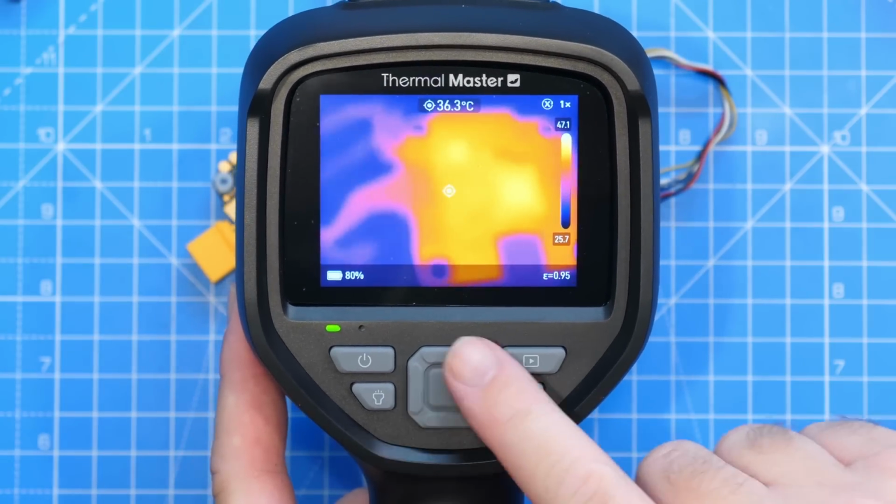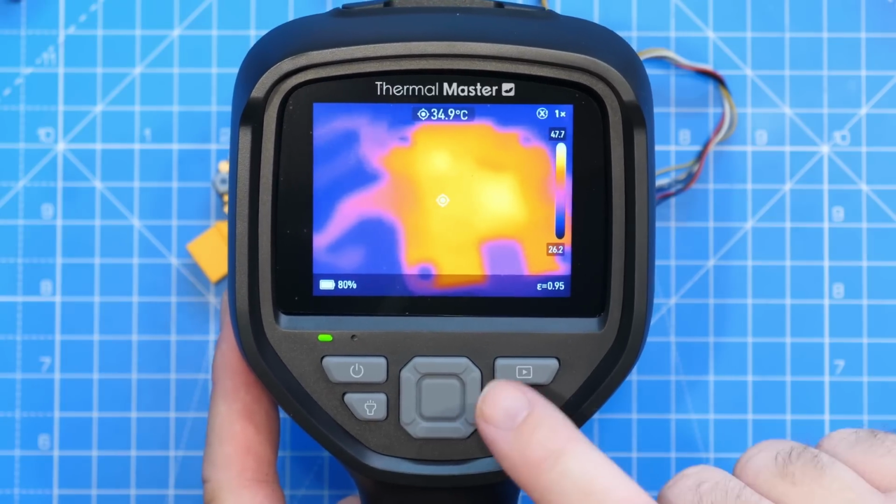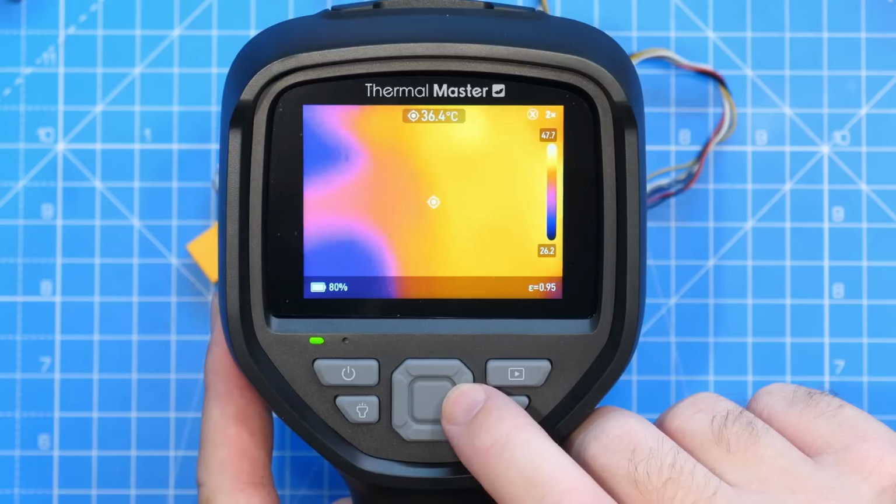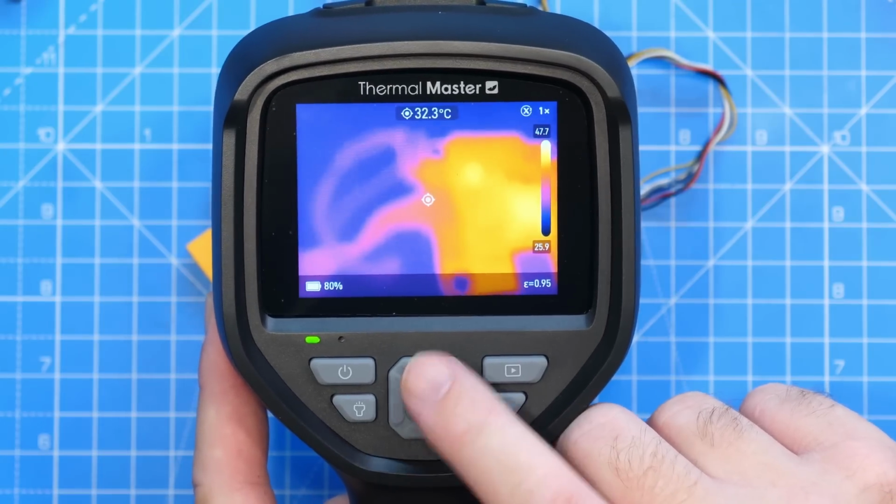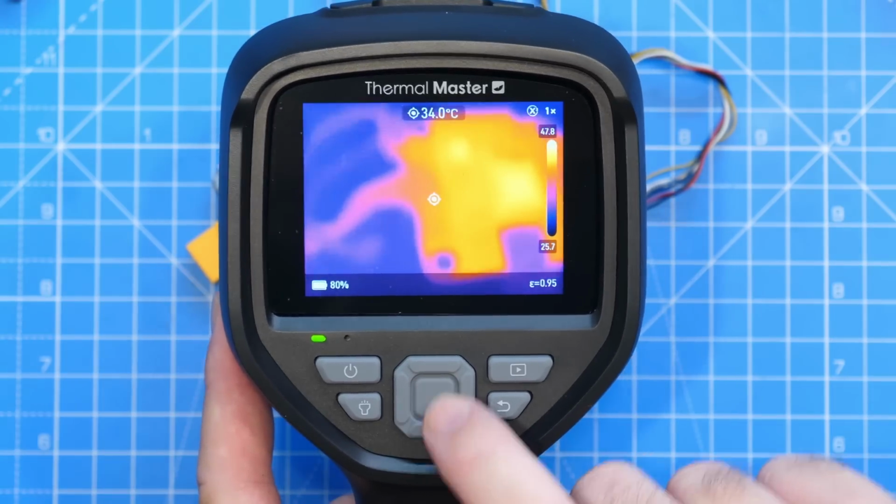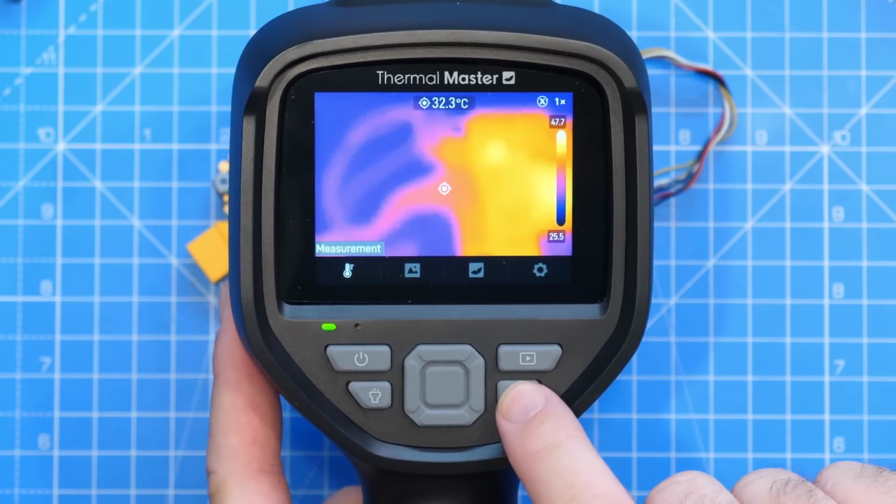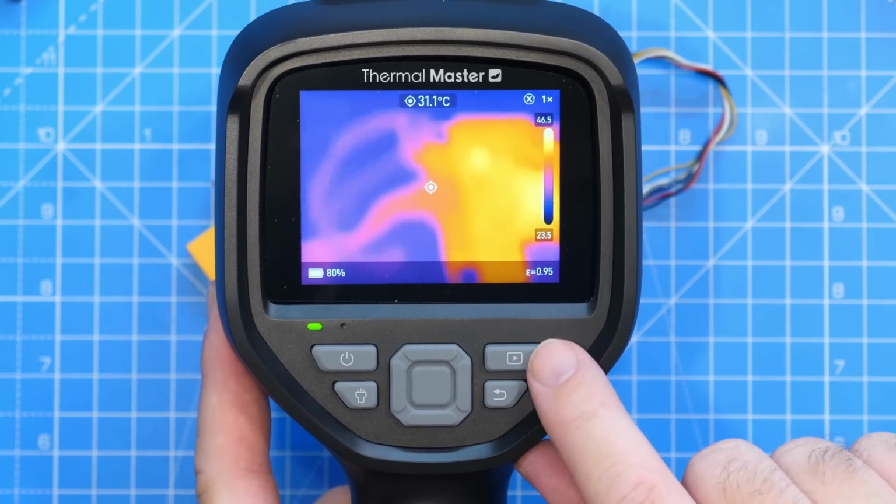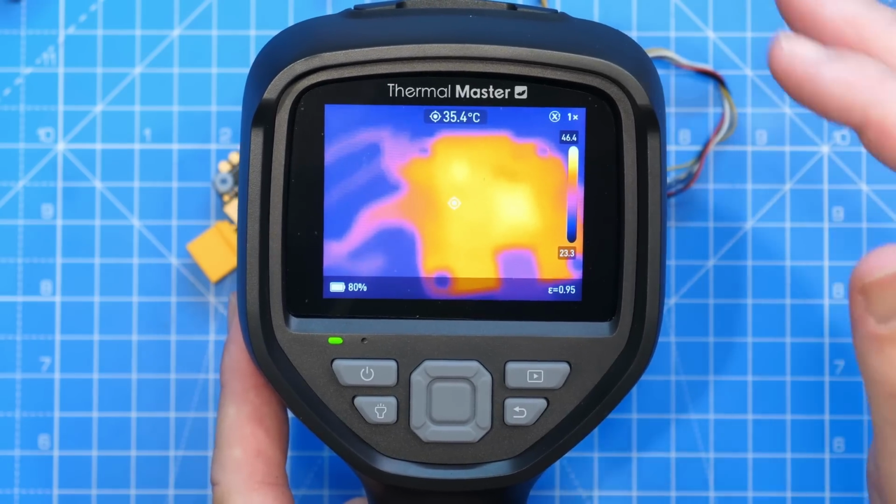You then have this big center D button in the middle. This is our menu button, but it also has some additional options as well. So for instance, if I push it to the side, it has a zoom feature. If I push it up and down, it will control various different things depending on what mode you're in. And then when you press the center button, it brings up this quick menu along the bottom. Finally, you've got your back button, and then you've got your playback button for playing back whatever's been recorded on board the main SD card.